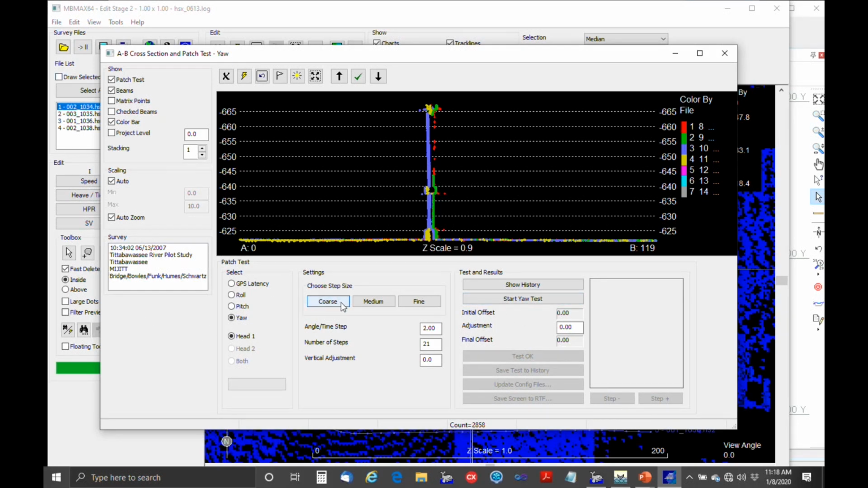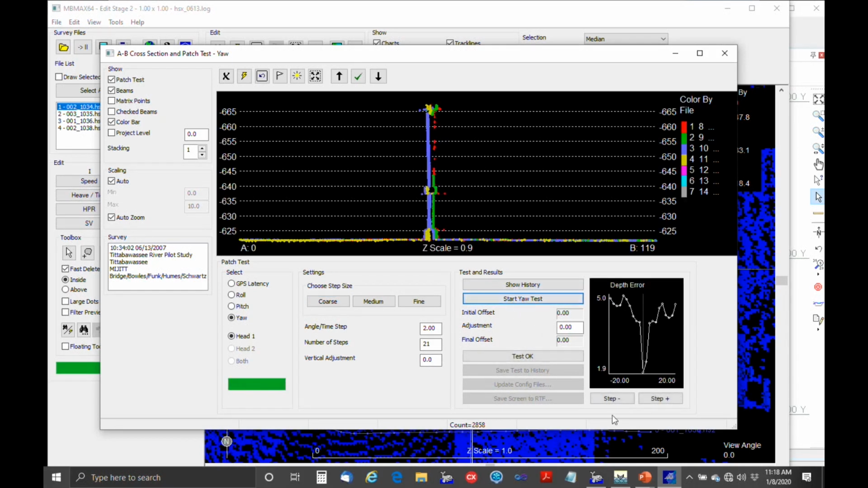Well, let's just run through it. Course steps. And you can see the error curve is kind of a mess with this thing, so you can't really depend on that too much when you're doing these LiDAR patch tests.